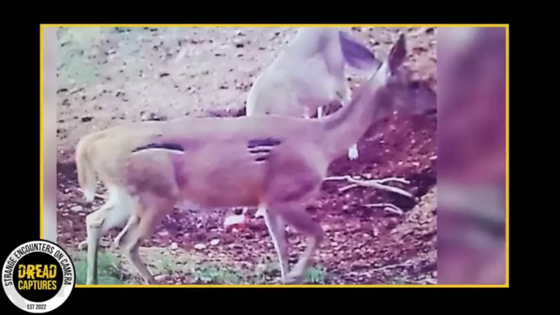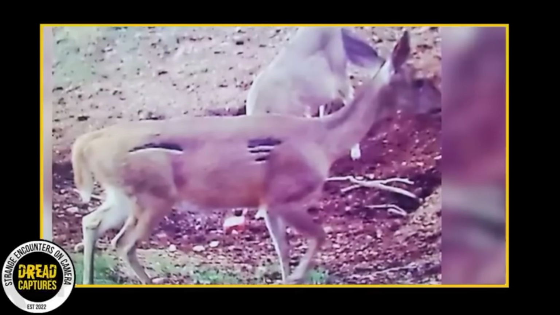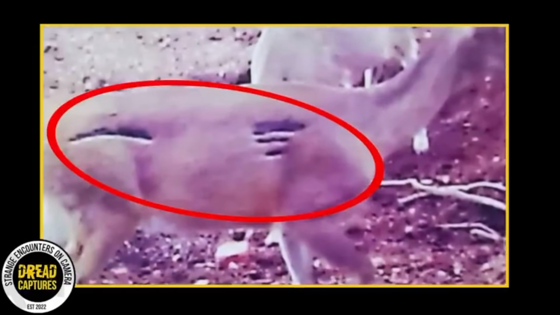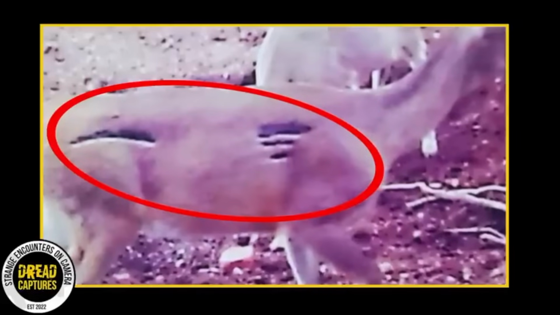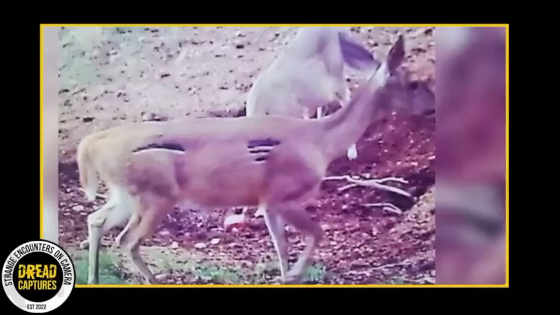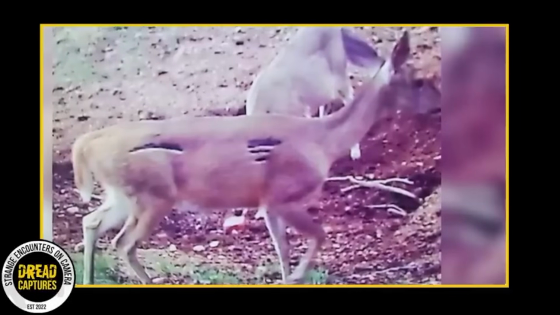Up next is an intriguing trailcam image featuring a deer, but there's something that sets this one apart. Examine the deer closely in the picture. Do you notice the claw marks? They hint at an encounter with a significantly large and threatening creature, but the culprit remains a mystery.